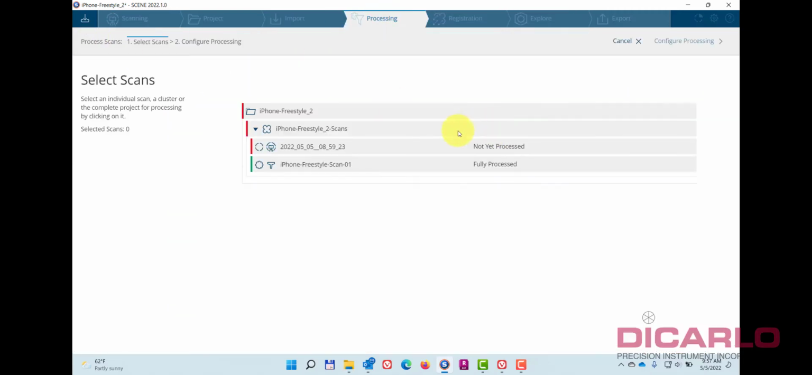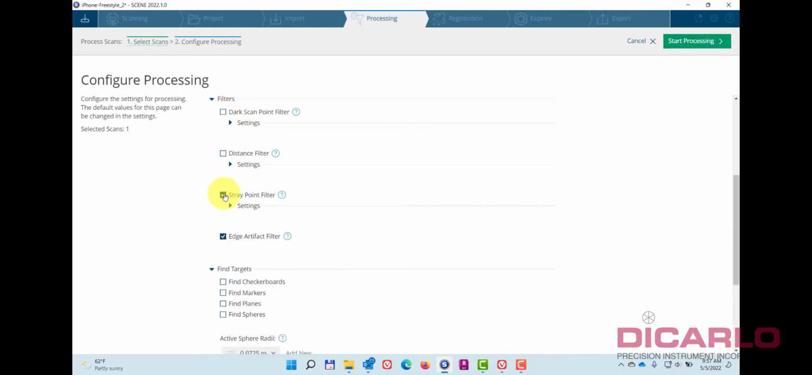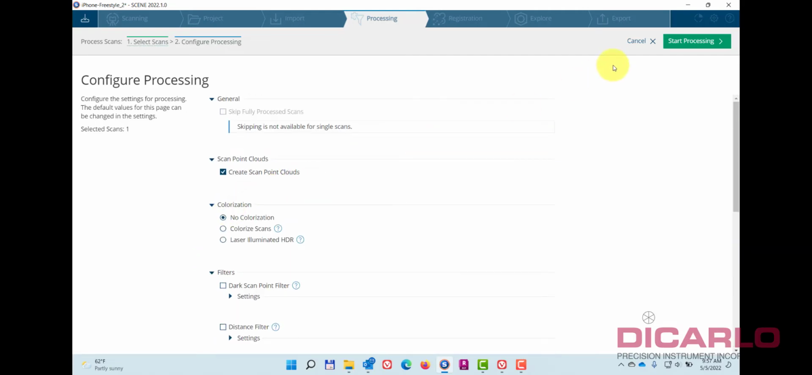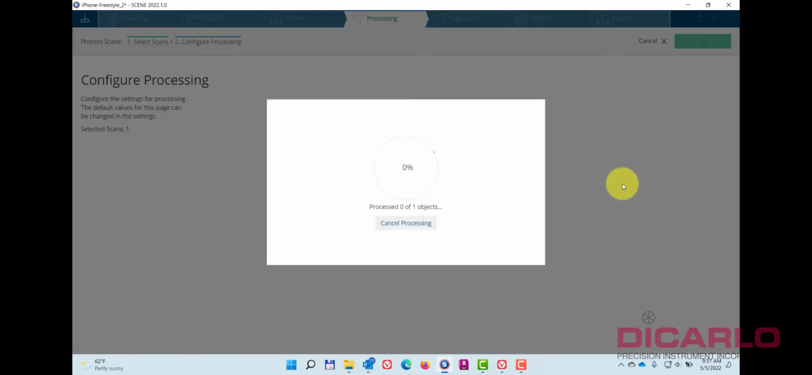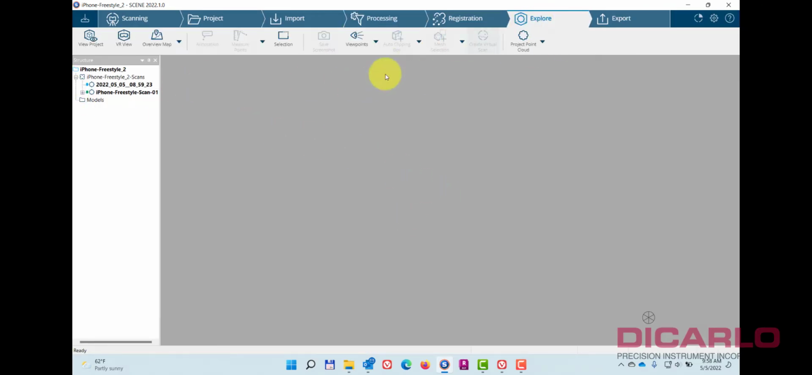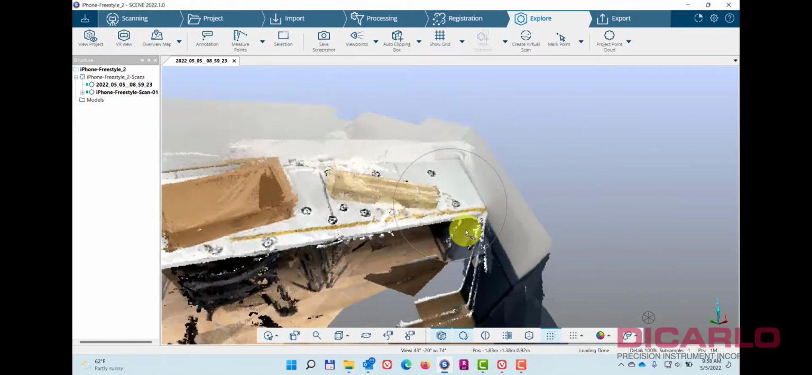So I'll go into processing, process scans. It's the only one there. So we'll do that. We will not run any of these filters. Just let it run its thing. There we go, start. Once again, I may have to speed this up just for the sake of the video. Well, that was relatively quick, so 15 seconds or something. Go back here, so let's view it now in 3D. It's a little faster responding.